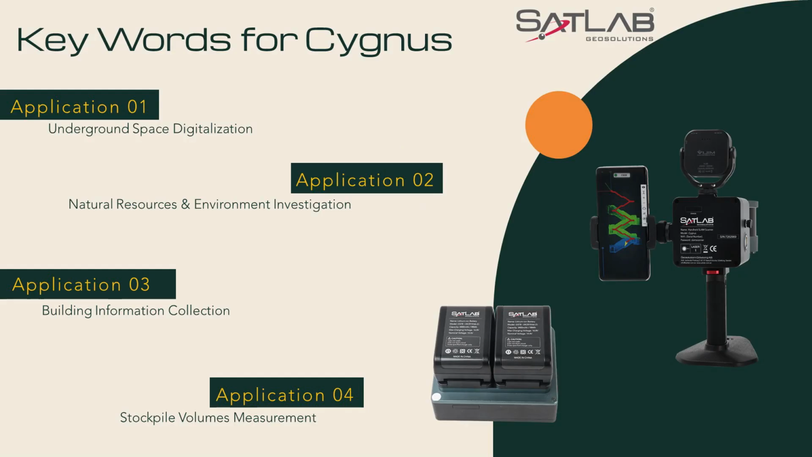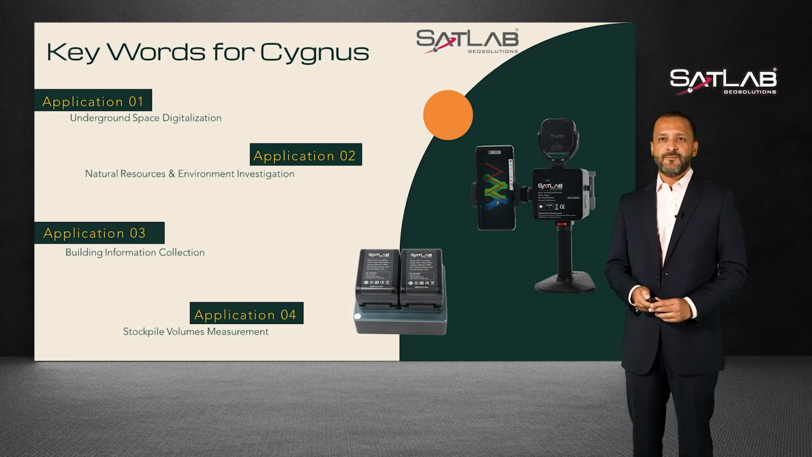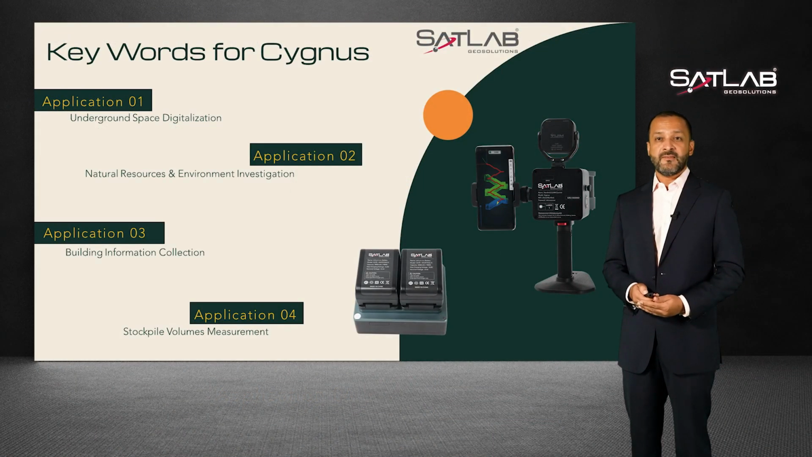In addition, Cygnus has very strong application capabilities in underground space digitalization, natural resources and environment investigation, building information collection, and stockpile volumetric reporting. We are now certain you all feel the same way too. Cygnus can perform positioning and 3D modeling data capture in GNSS denied areas, making it the ideal solution, providing you with a more convenient and efficient operation method. It has been to us, and will prove to you, a good assistant for your surveying tasks.